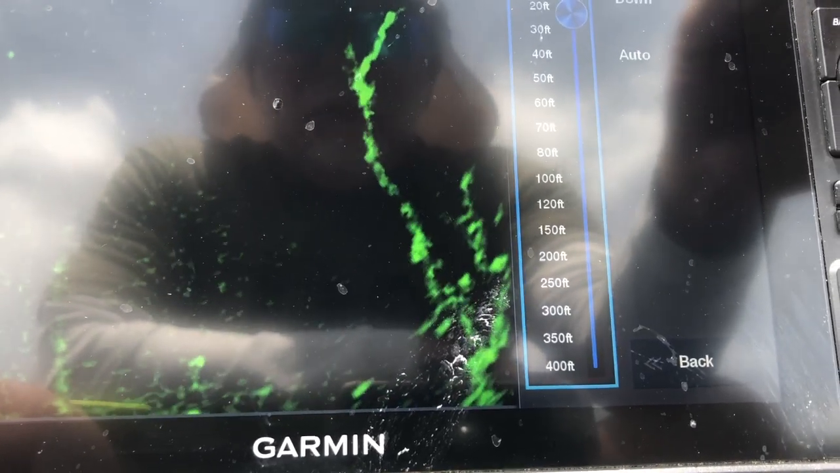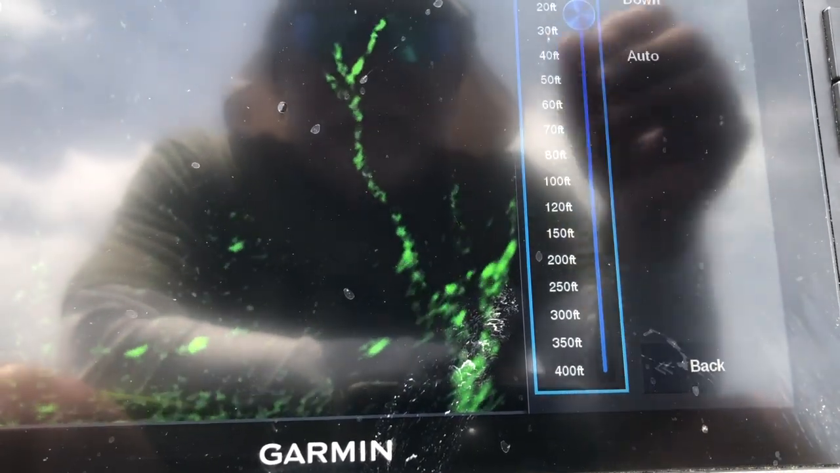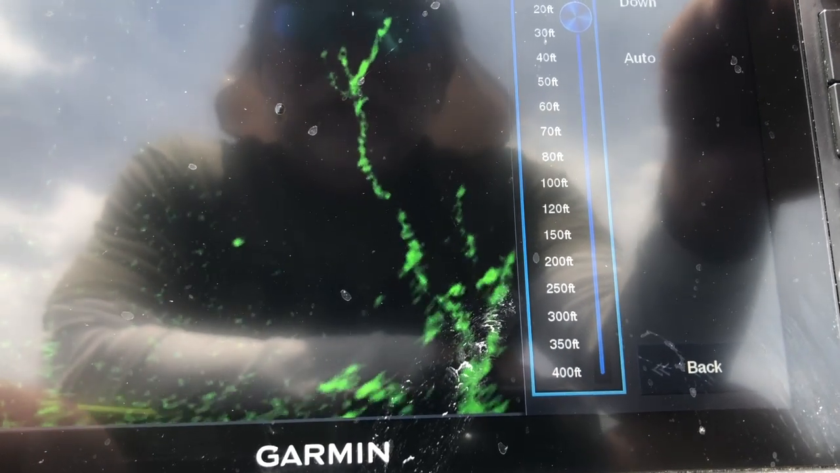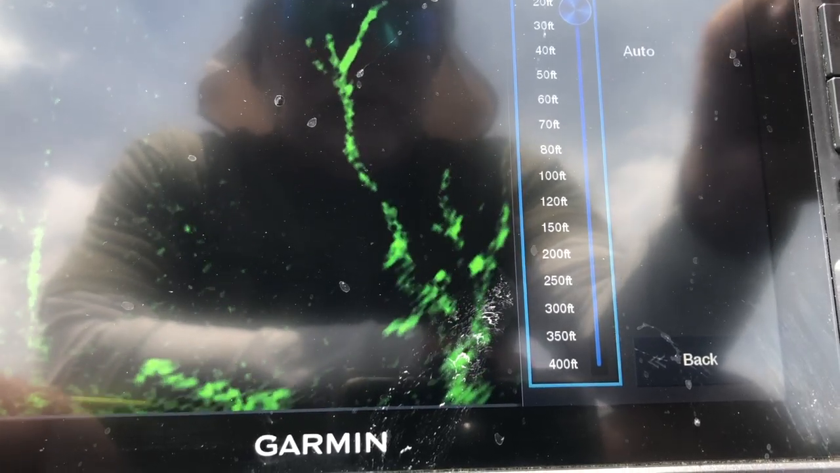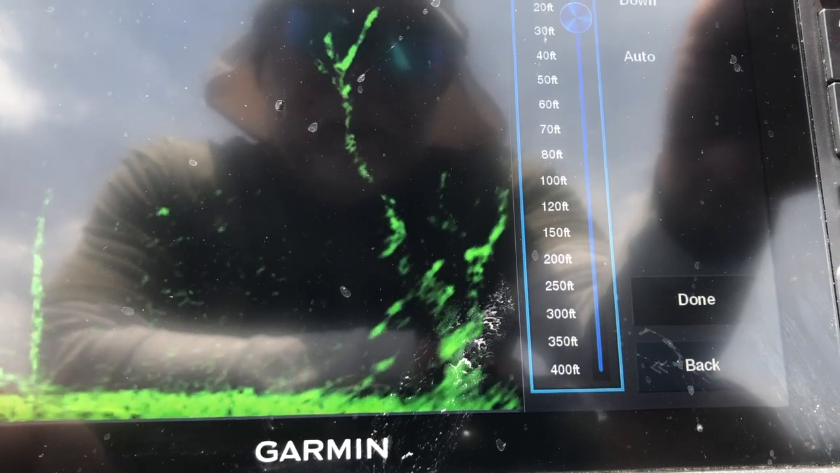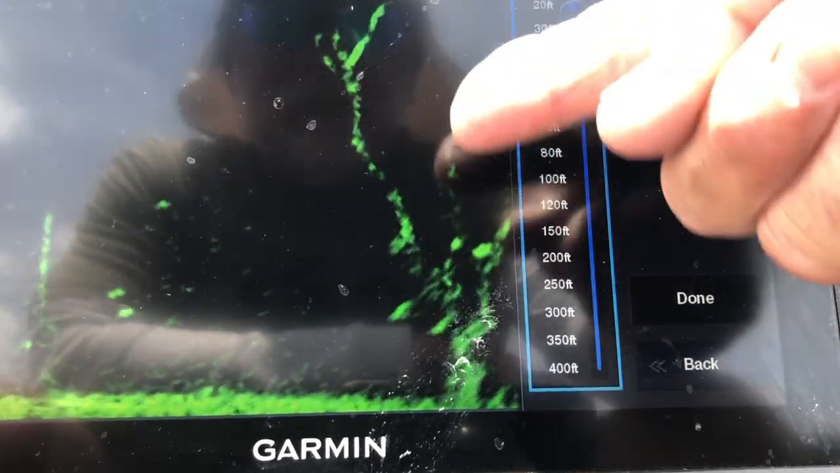My depth range, default is going to be on automatic. You don't want default if you're like me. You have it on automatic depth range, and it has a tendency to go in and out as your footage, as your depth changes. Right now, I'm in 22 feet of water. Can't really see the bottom here, so I just give it a couple clicks. I can set that depth at 25 feet and I can see the bottom, but everything I'm concerned about is happening in probably 10 to 15, 16, 18 at the most, right in this area here.